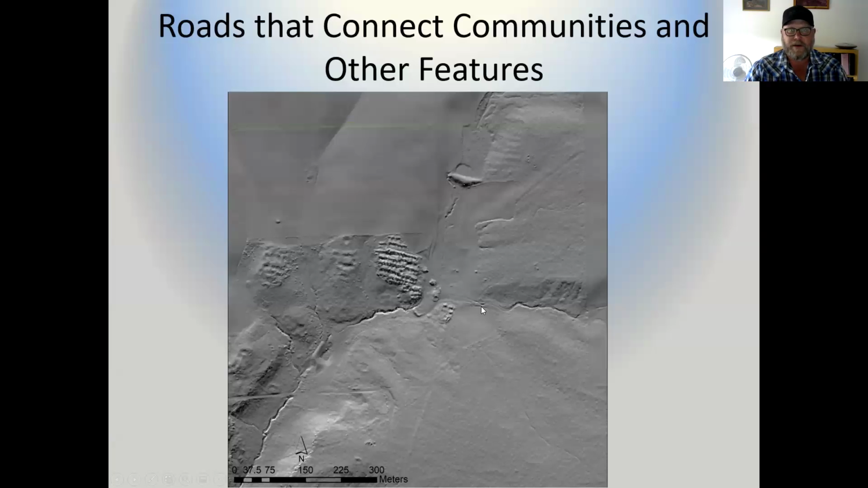So roads connect communities and other features. This is our old friend, the Hampton site. And hopefully you can see this linear feature extending to the north and east where those red arrows are. If you follow that out, you actually end up at the Brewer Mesa top site that we talked about a little bit ago. Big sections of it are totally gone. And we'll talk about how that ground truthing is going for this particular feature.